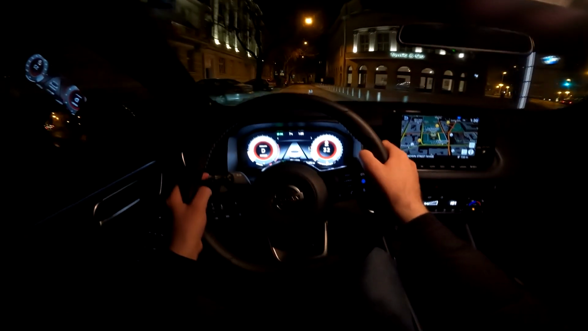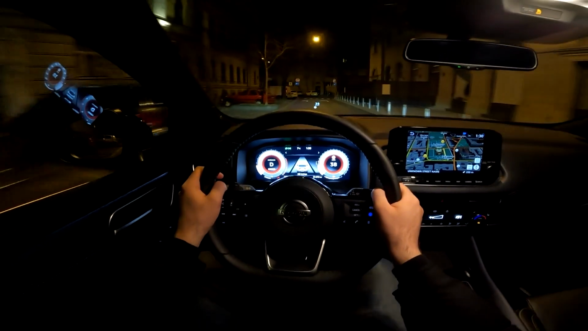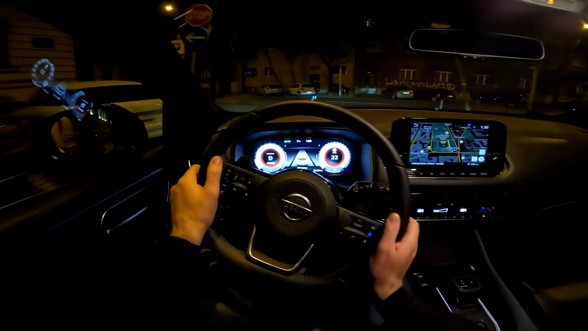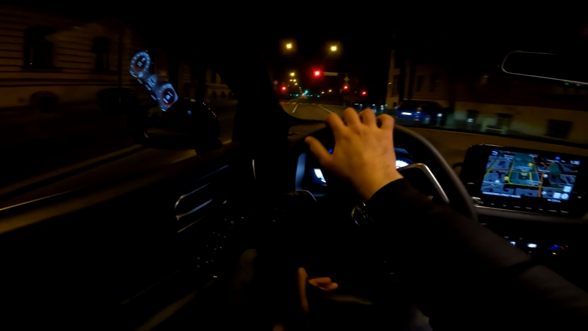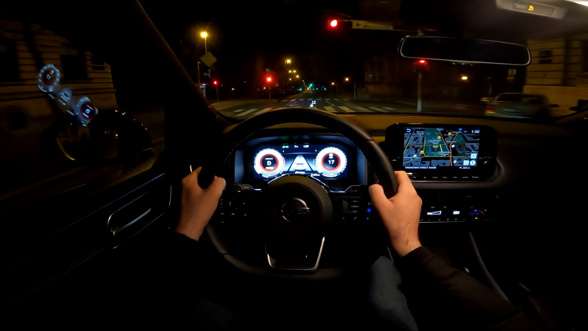And the driving characteristics therefore have really been improved compared to the predecessor. It also got the extended wheelbase compared to the predecessor, around 20 millimeters more. That means more room inside, of course, especially for the rear occupants.